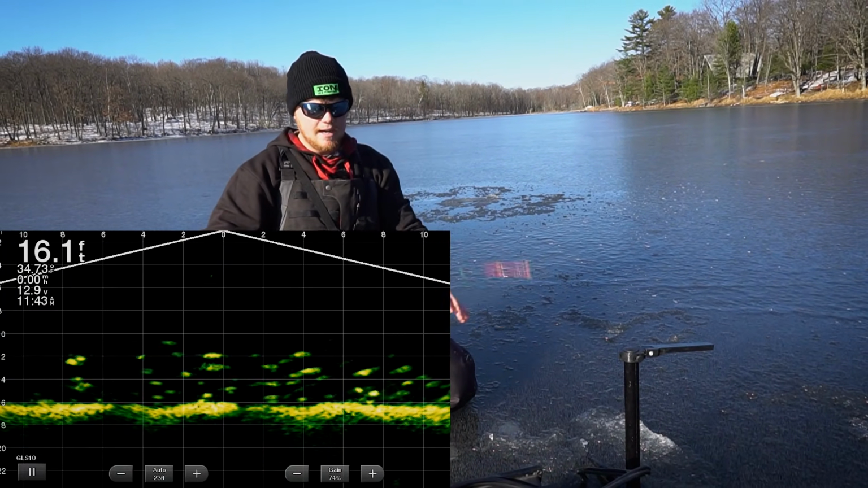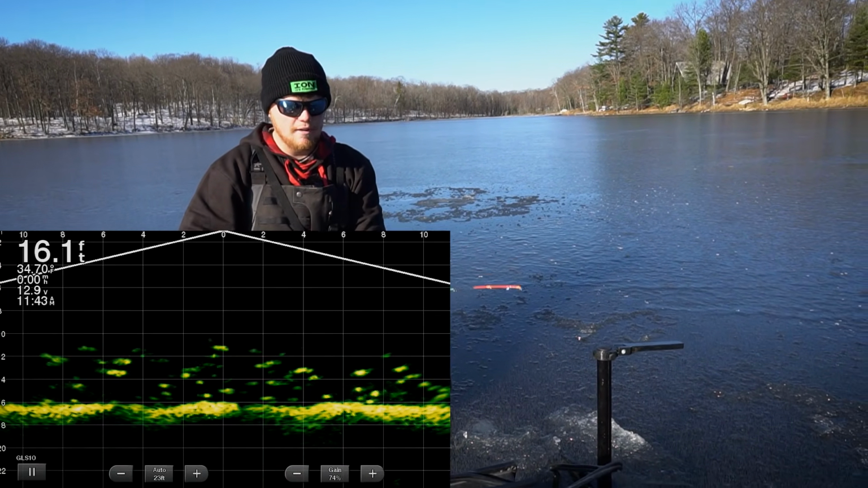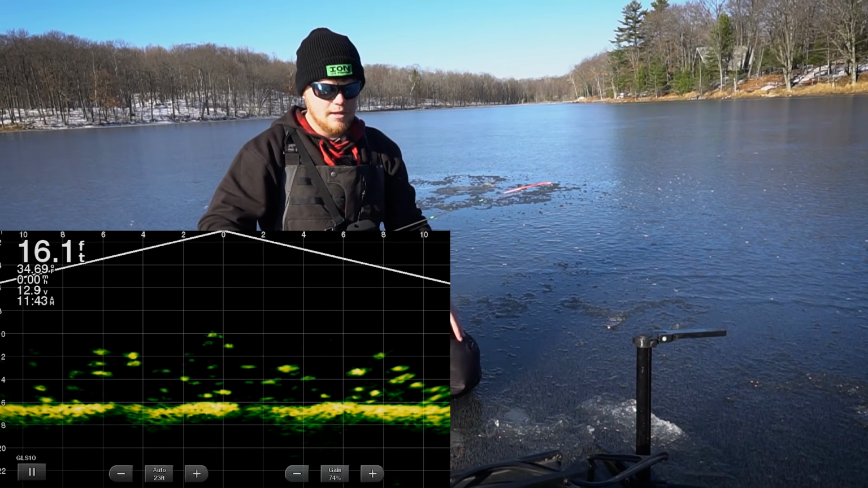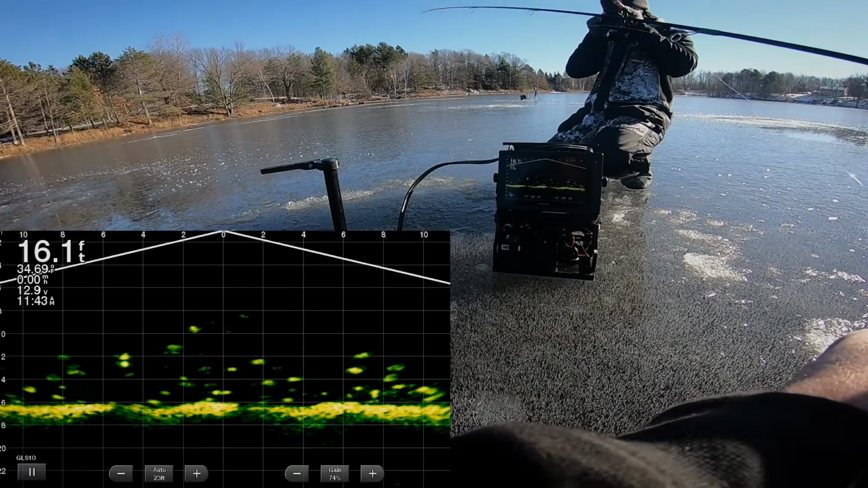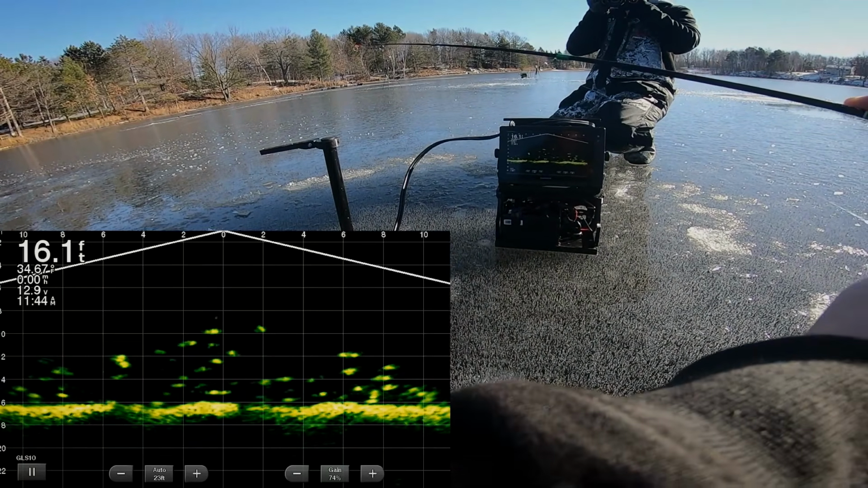And the cool thing with the Livescope unit here is you can actually, if you want to, pull this away from the smaller marks and just wait for the bigger marks to hit. So there was a bigger mark here coming, and they're just sucking on it. You can feel them just sucking on it. There you can see my jig again. We're gonna go right above this big mark.